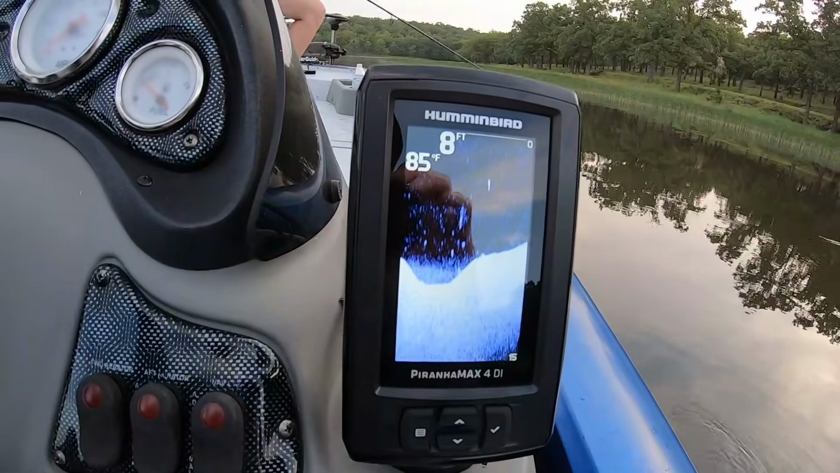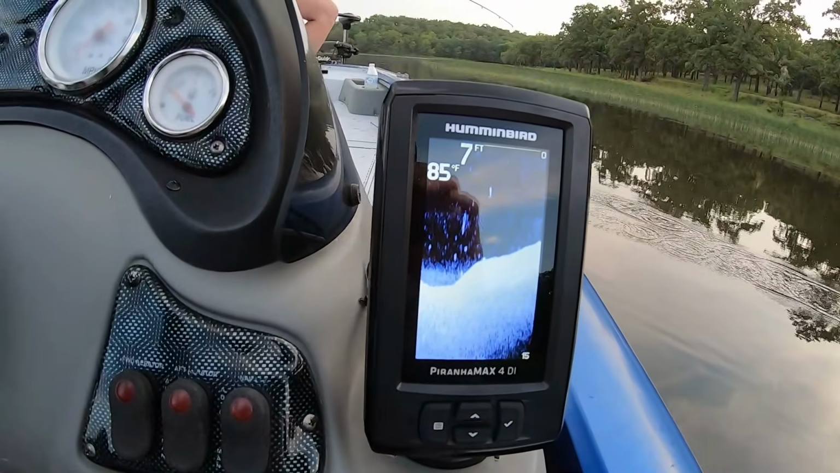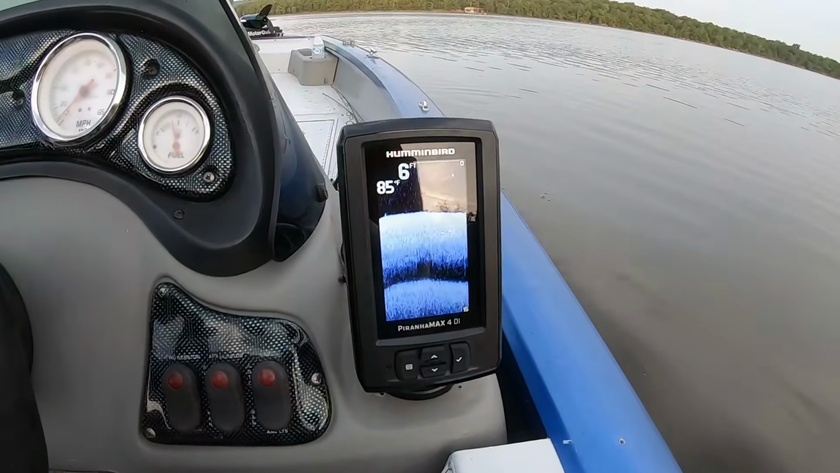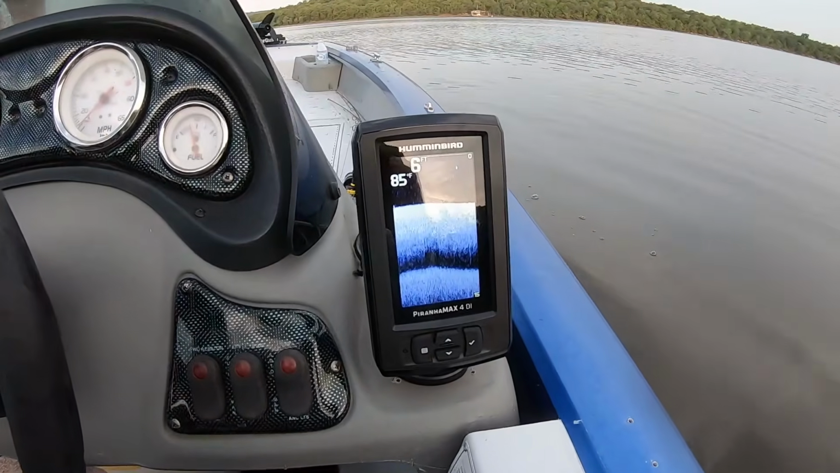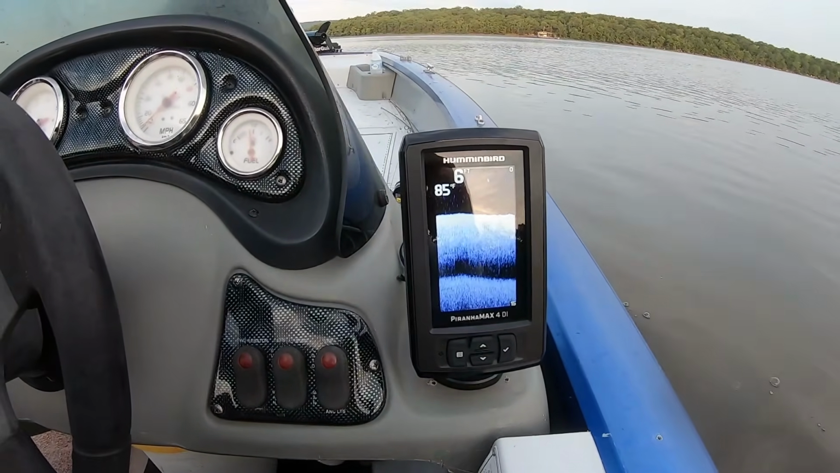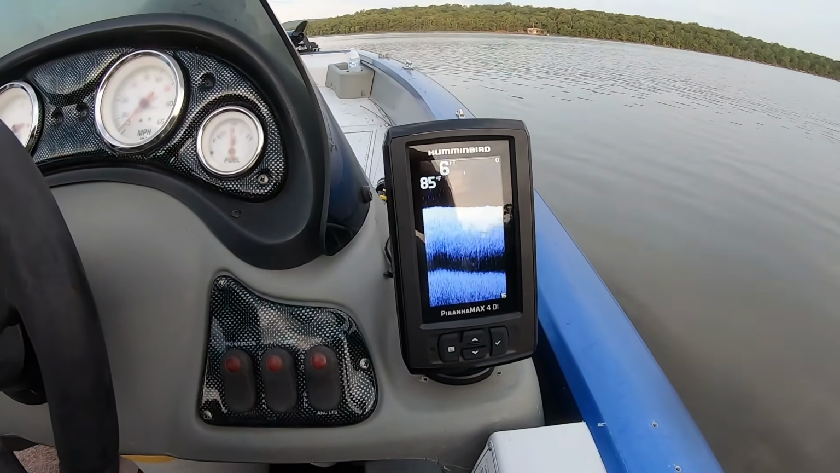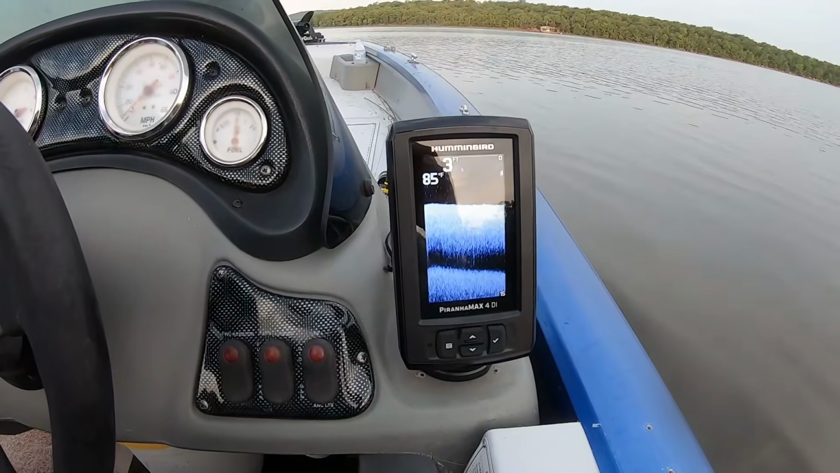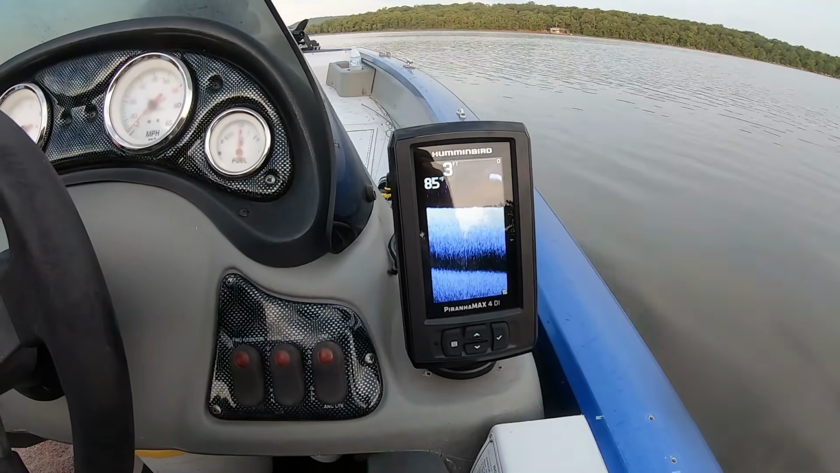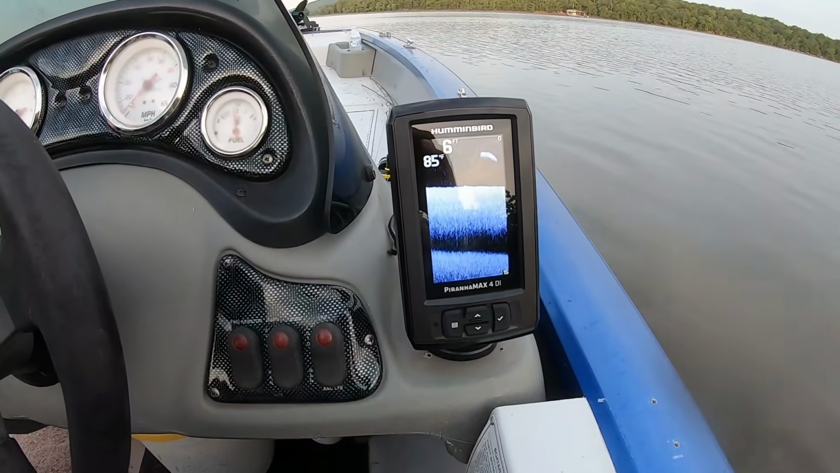Another thing that frustrated me a little bit was that if at any time I turned the sonar unit off and then turned it back on, I had to adjust the settings back to what I wanted them to be because they reset. Every time I turned it off and back on, it reset the settings. So I had to set the sensitivity and the chart speed and all that stuff again. The only thing it did keep was the blue color of the down imaging.